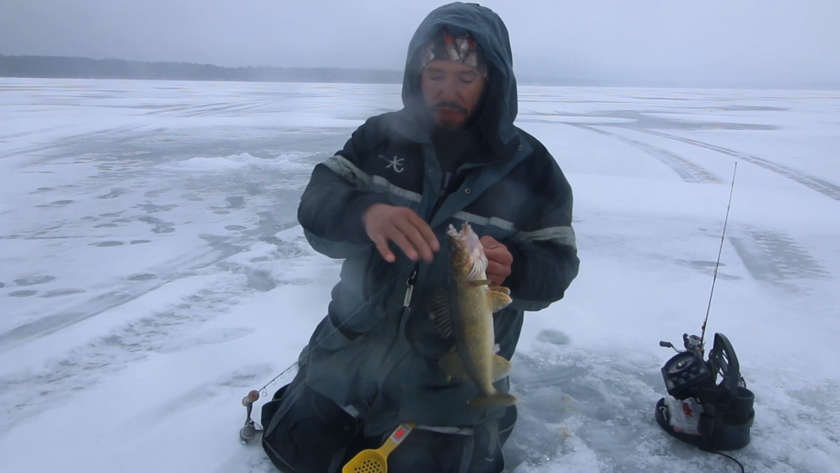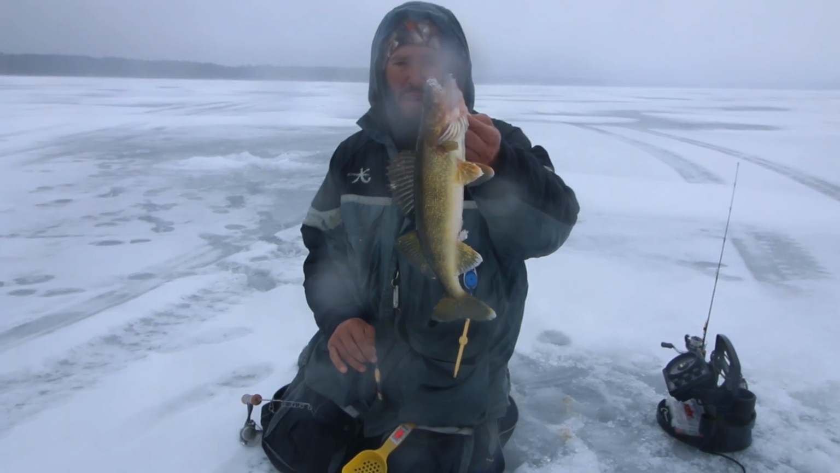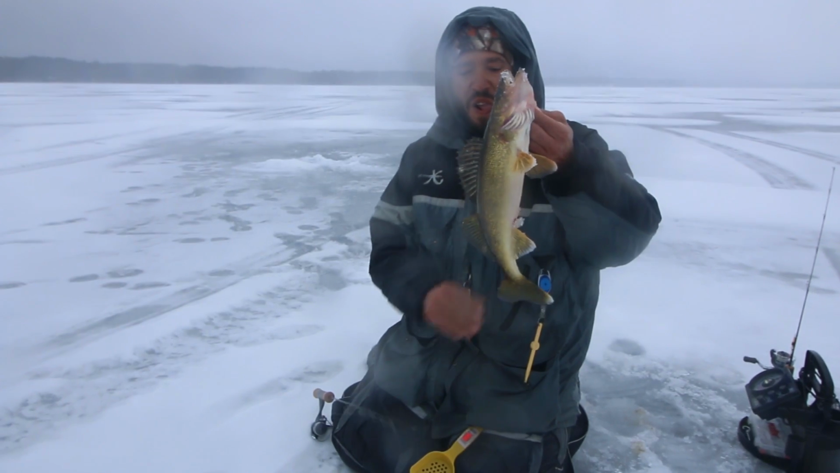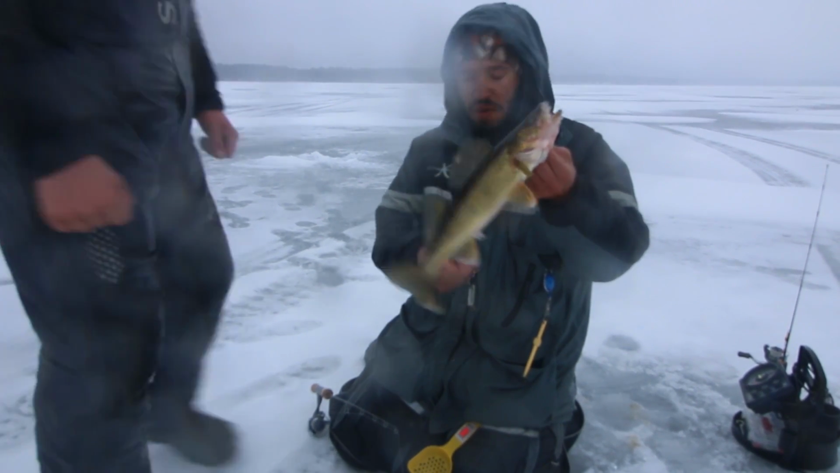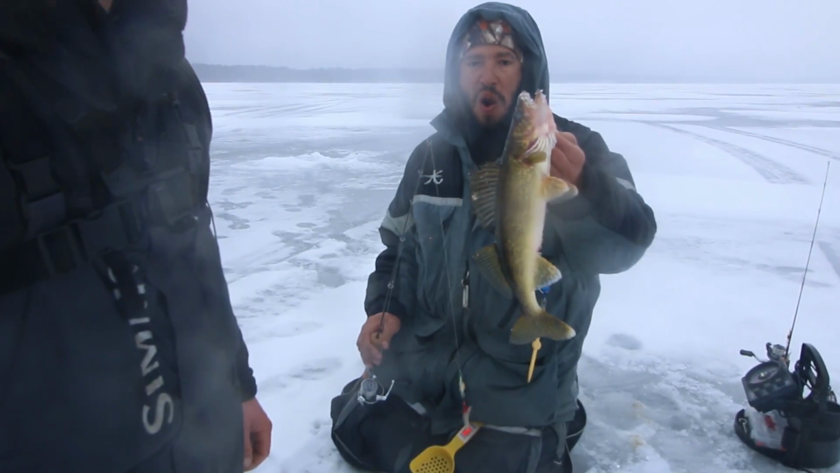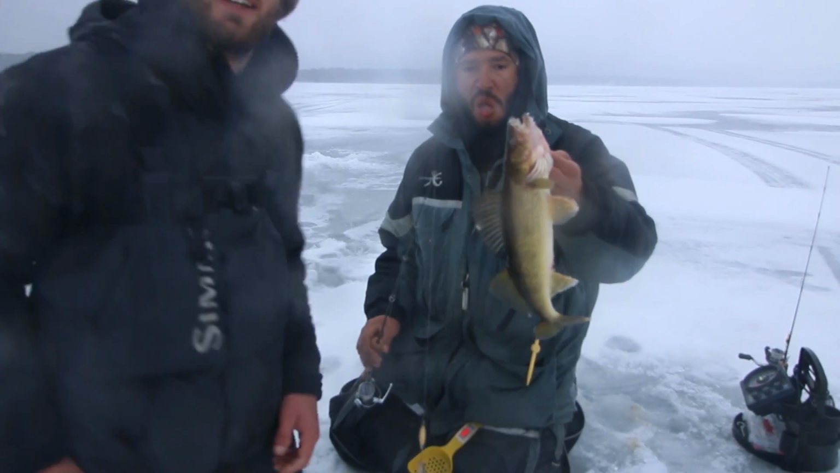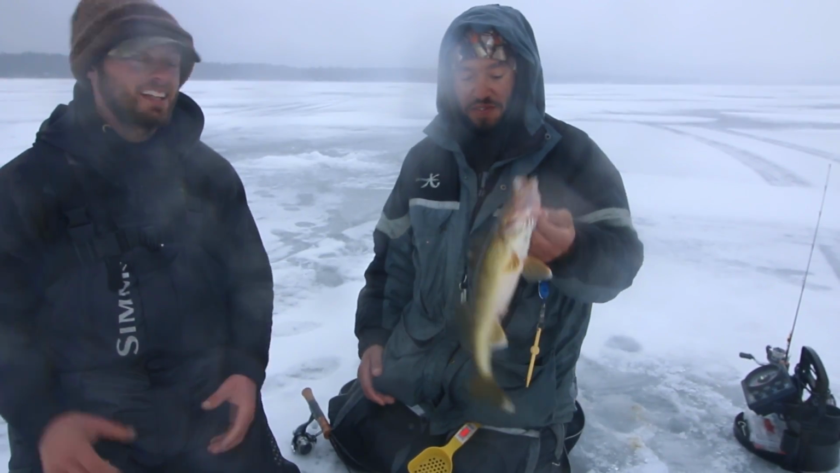Nice one. Beauty. Tom and I have been fishing Hayward for probably combined 30 or 40 years, and we've always caught them well on tip-ups. You guys are probably thinking, jig fishing, what's the big deal if you're from Minnesota? We do that all the time. Well, there's nobody that jigs here, do they? No, not really. Not aggressive like this.